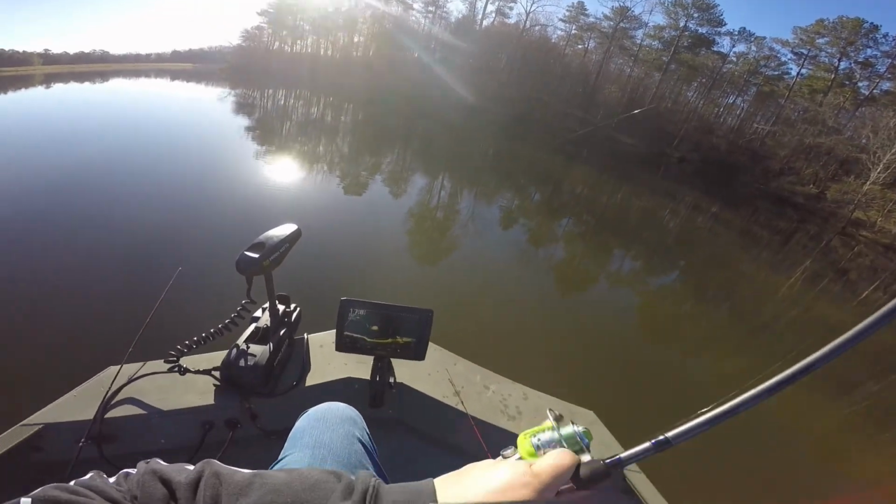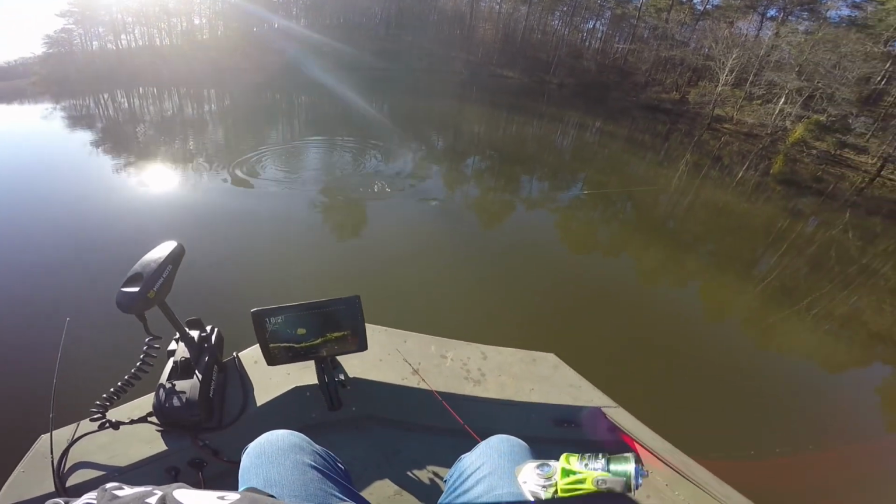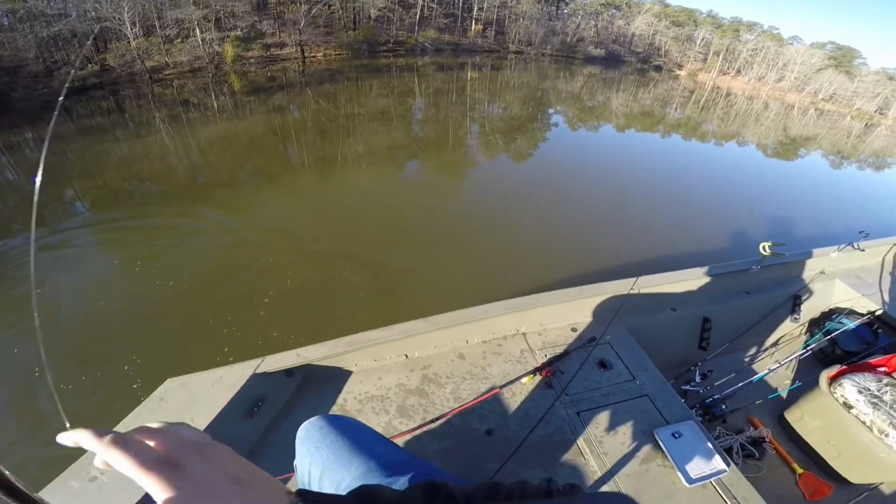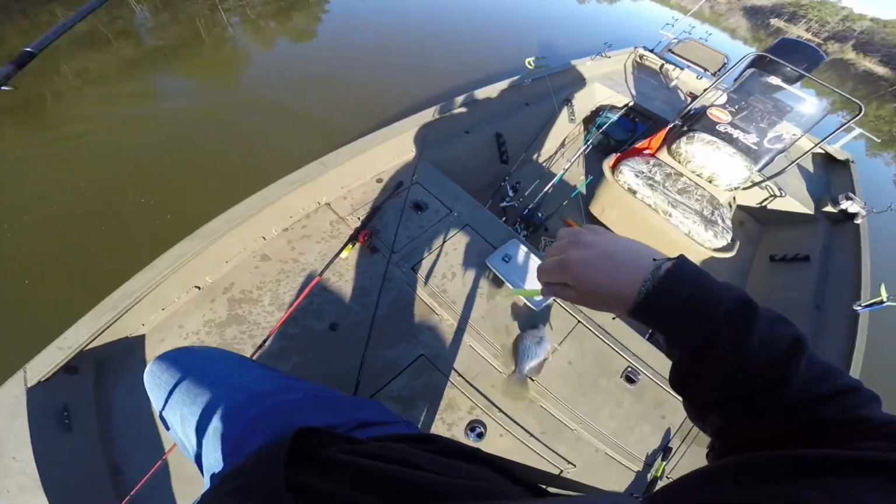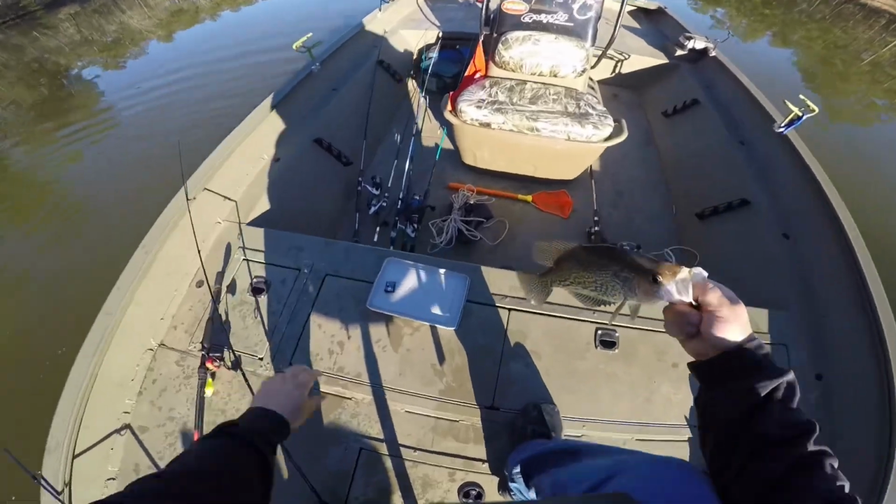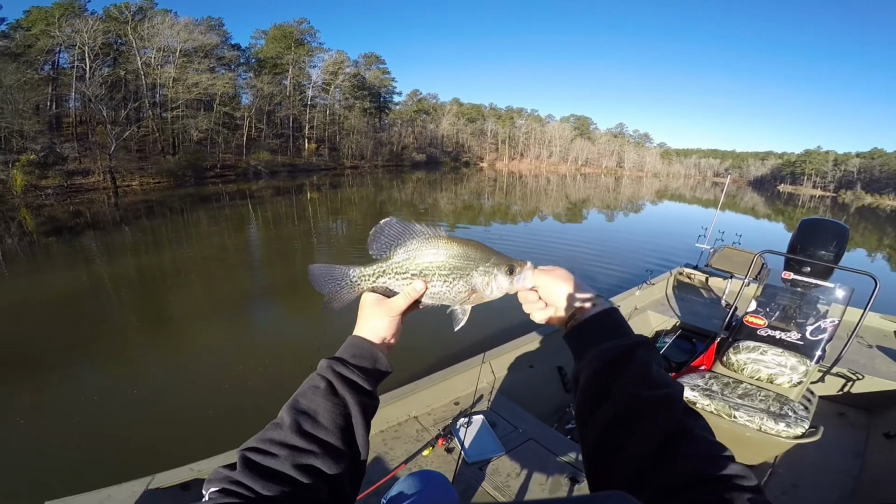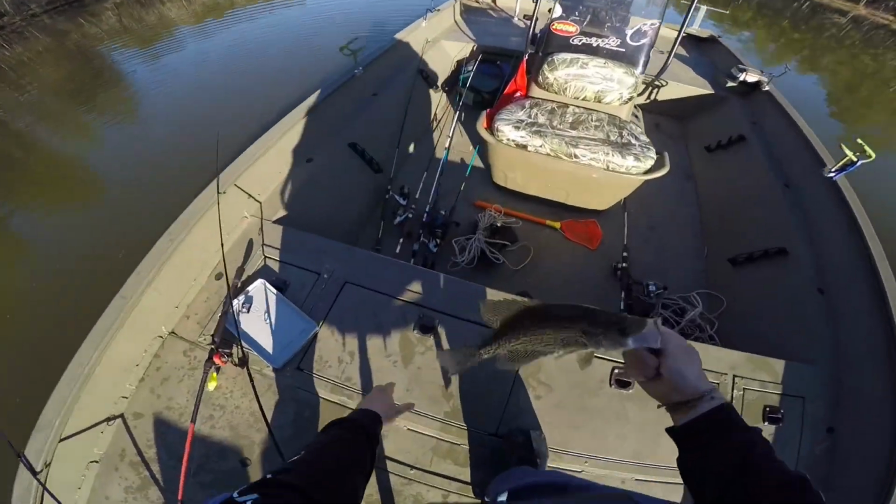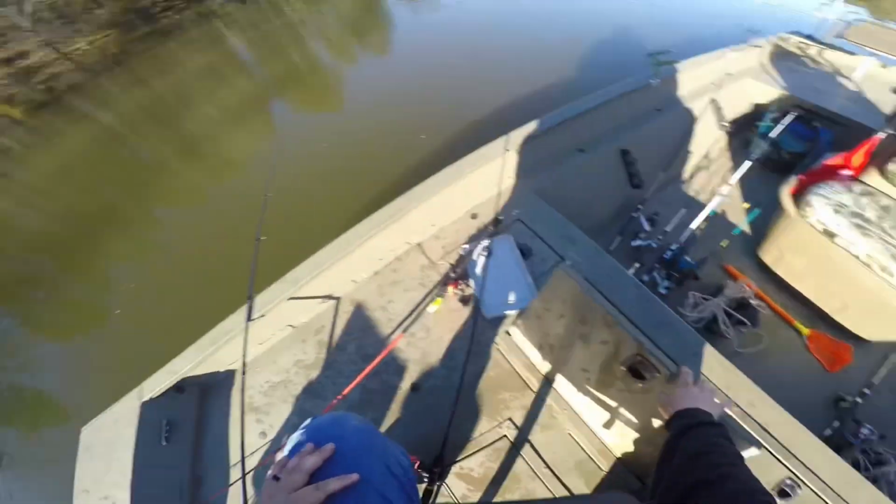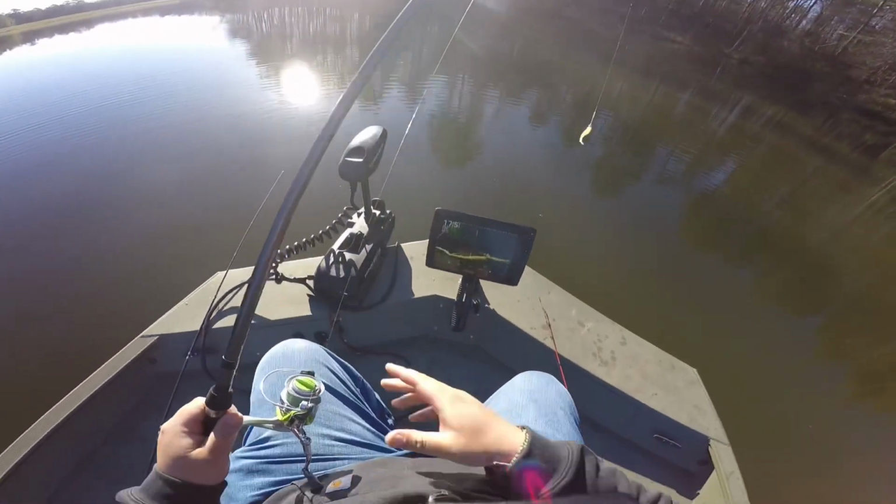There we go. Just ginormous crappie stacked up in here. Oh my goodness gracious. I have never seen crappie this big. I mean, they're eating a mooch now. I'm throwing at them thinking that they're bass. And we are just catching crappie after crappie after crappie that are absolute giants. Throw them in this live well. We'll take a picture of them and then probably go ahead and let them go after that.